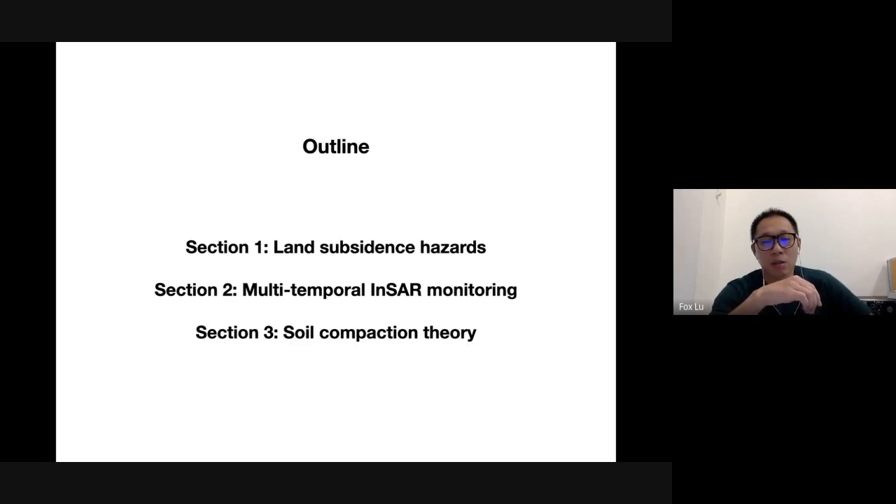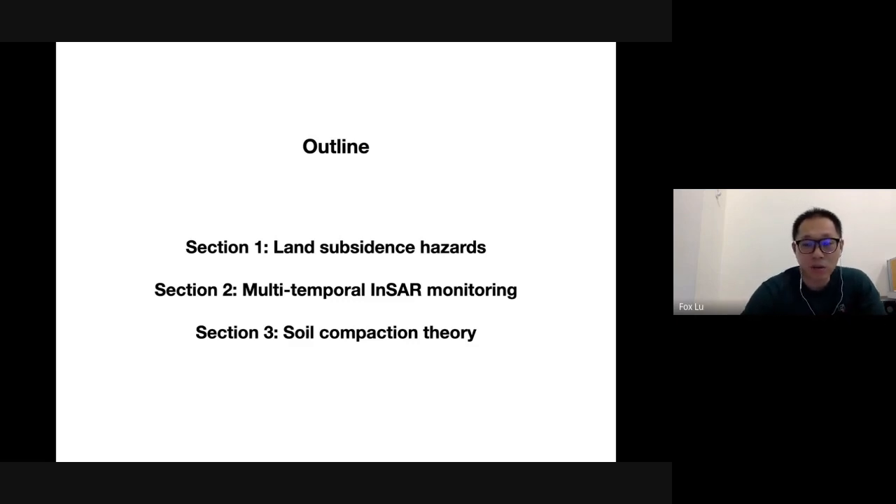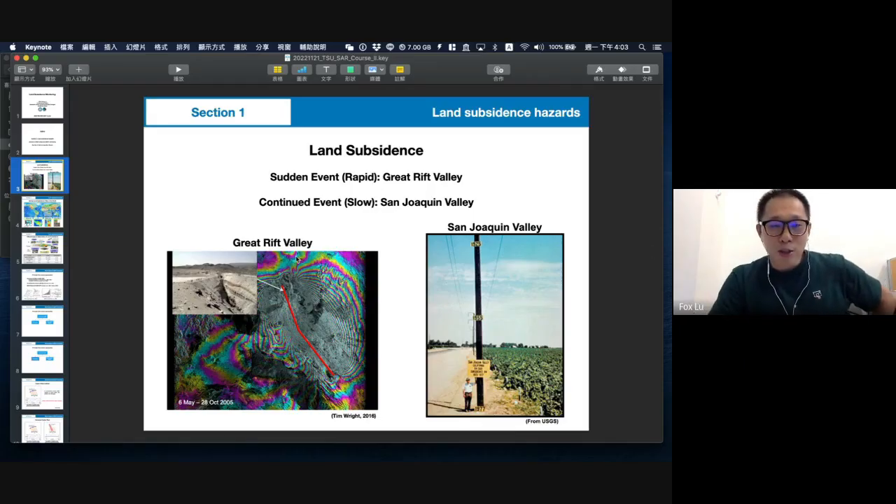I will separate the lecture into three sections. First is land subsidence hazard. The second is multi-temporal InSAR monitoring, and I will introduce some methods. And the third is soil compaction theory, because the most serious land subsidence is caused or induced by groundwater pumping. So I will introduce some theory to help us know how groundwater withdrawal causes subsidence.